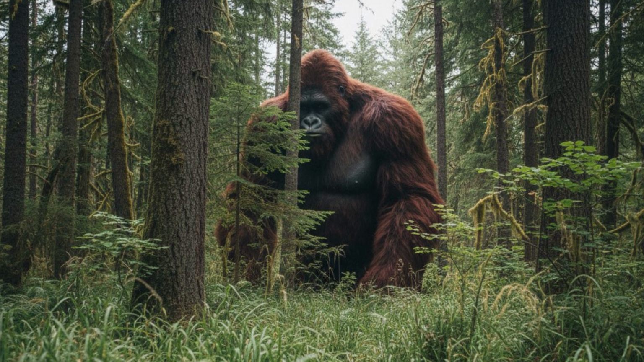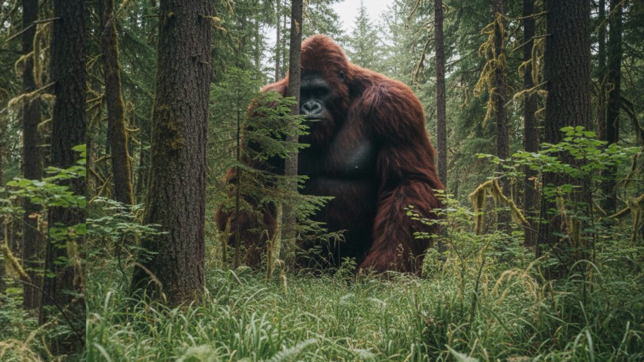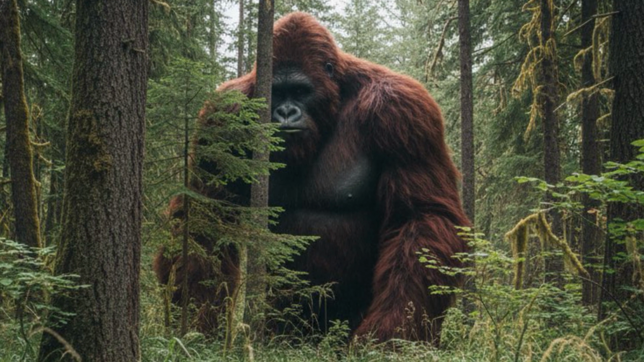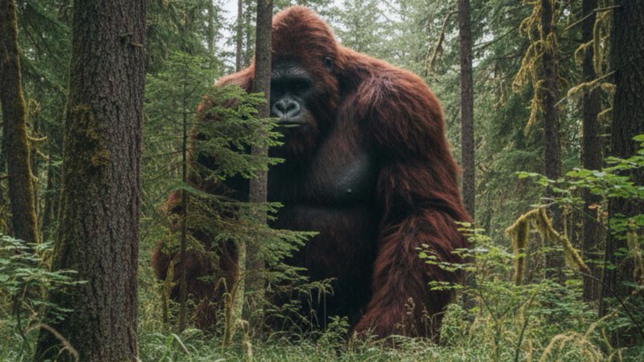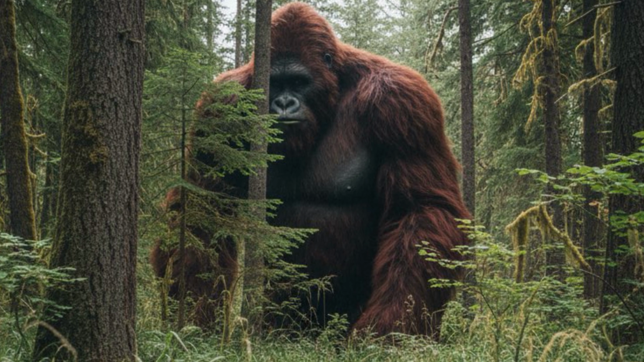Shaken, the pair returned home and later filed a report with the Bigfoot Field Researchers Organization, or the BFRO. Investigators interviewed the father and son separately to test their consistency. Both told nearly identical versions of the encounter, describing the same sounds, the same movements, and the same towering silhouette.